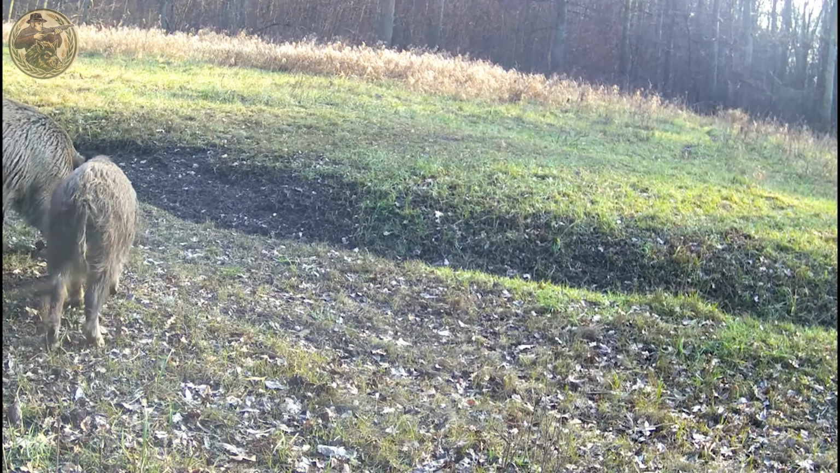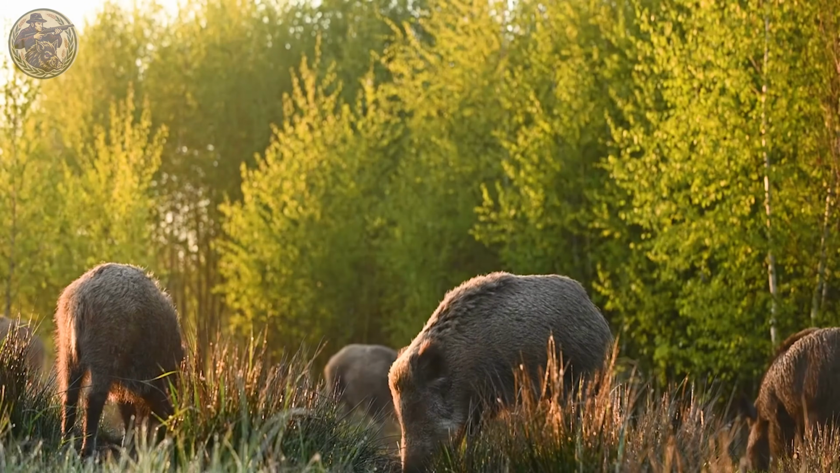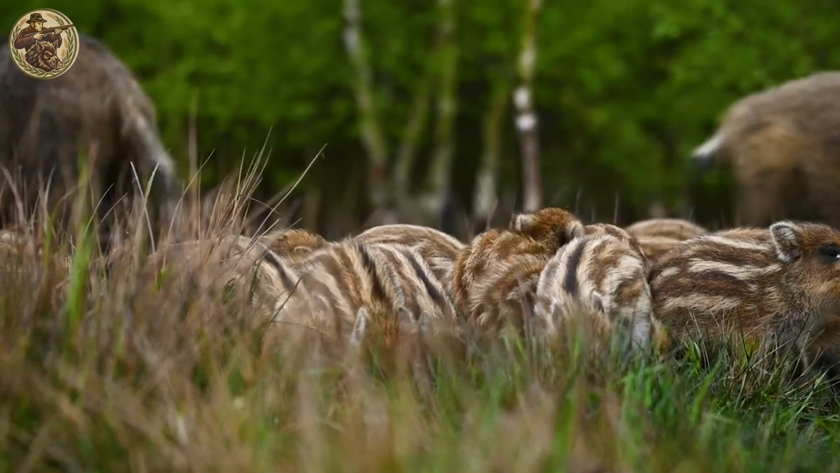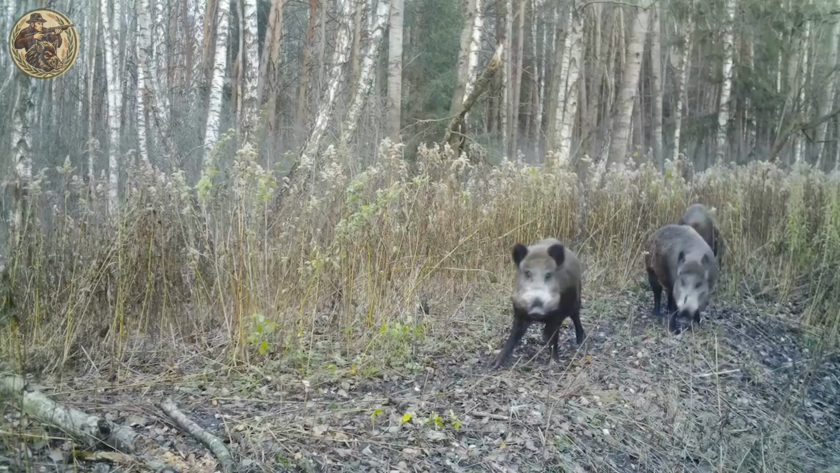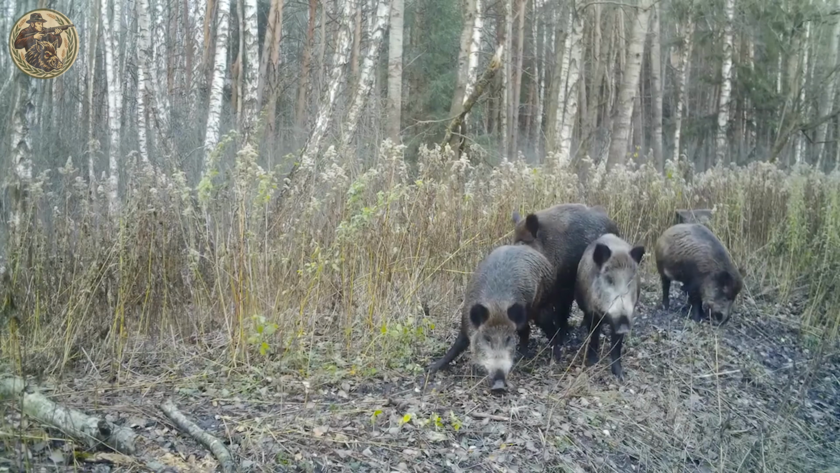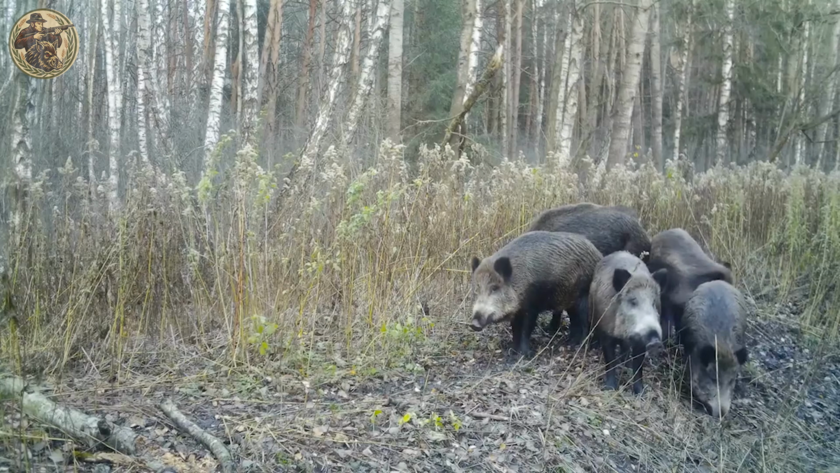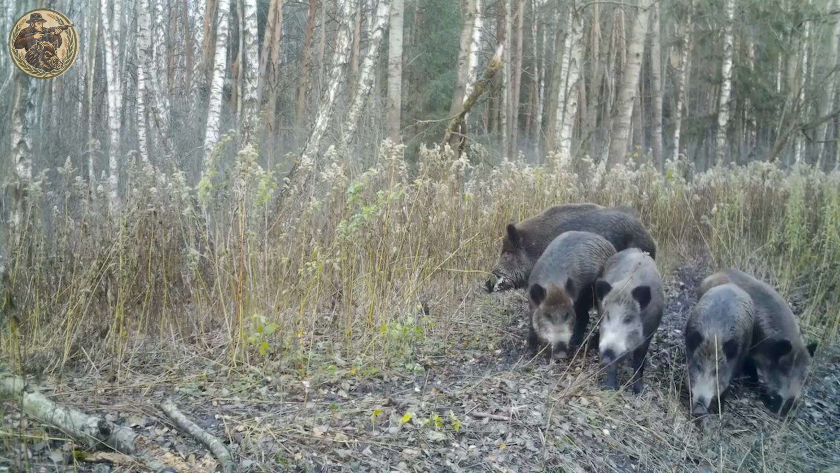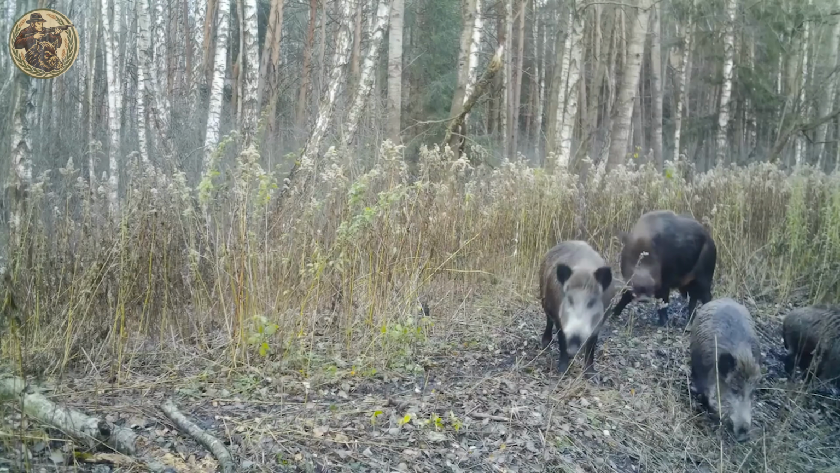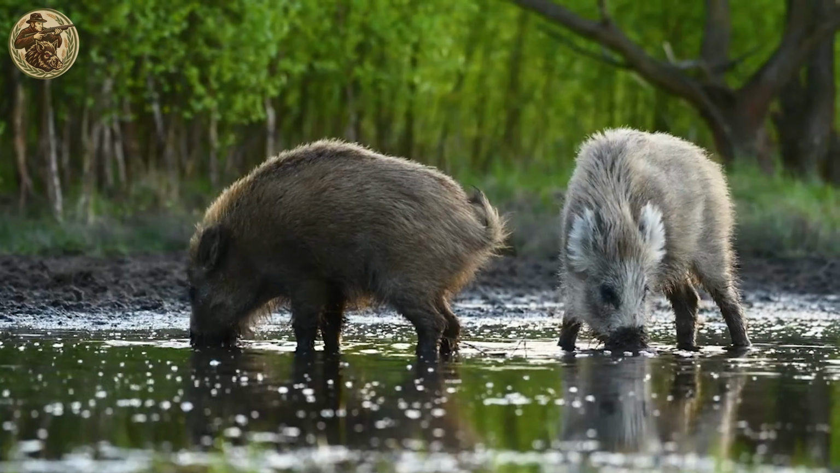Feral hogs wreak over $500 million in damage across Texas every year, and the number keeps climbing. Their explosive population growth, driven by sows capable of birthing up to a dozen piglets several times a year, has turned them into an unstoppable force. With each new generation, they tear deeper into cornfields, ravage vital crops, and leave both farmland and ecosystems struggling to recover.